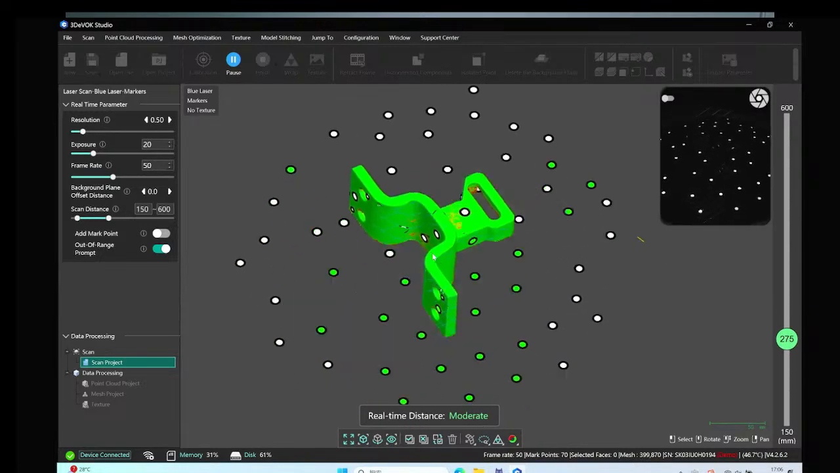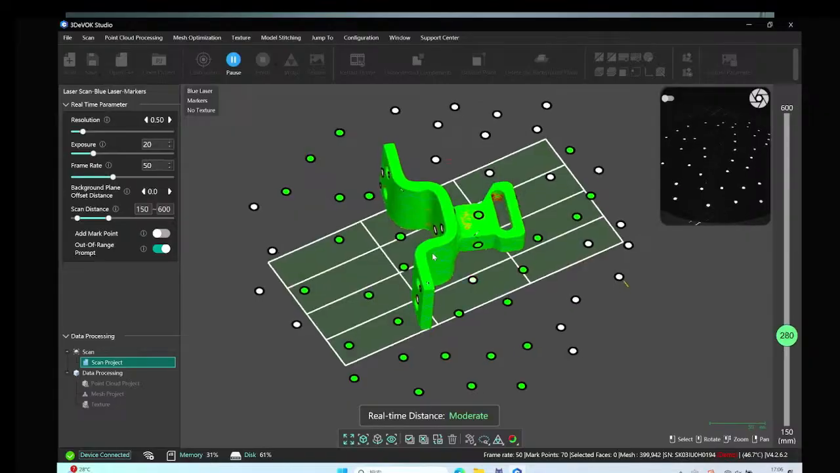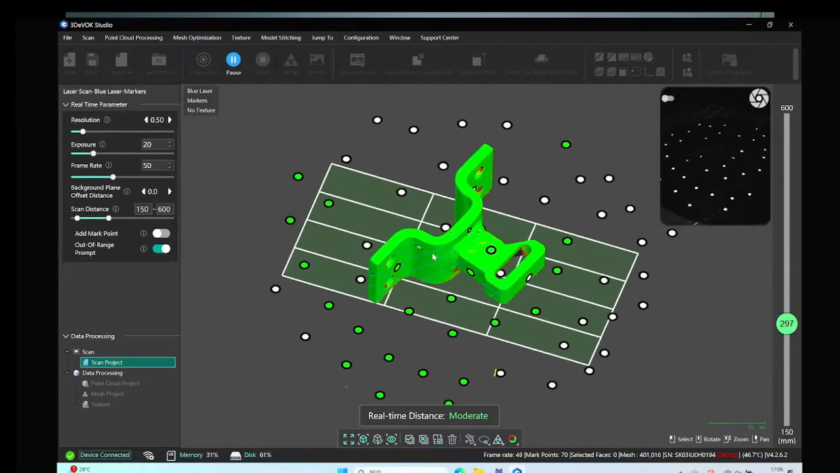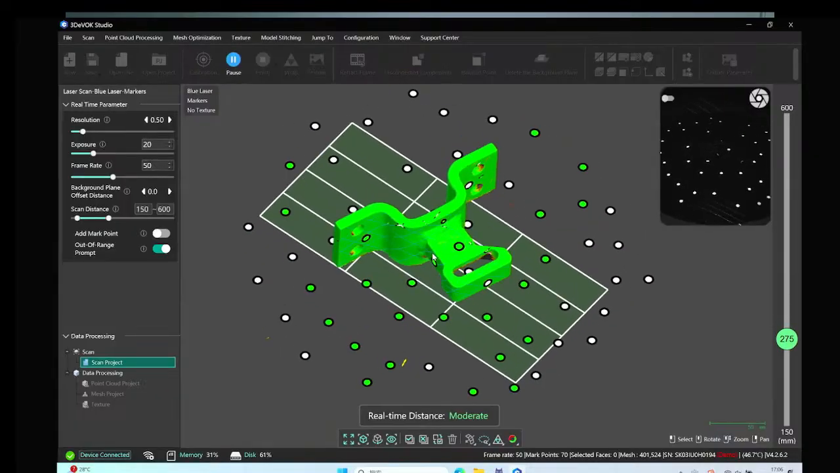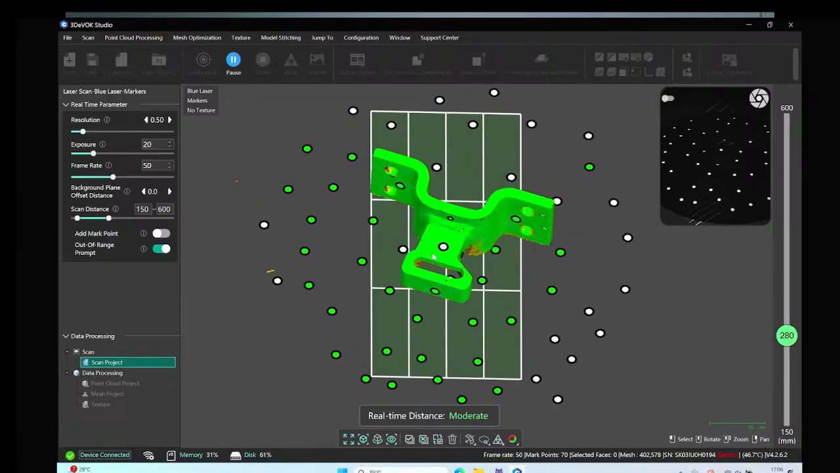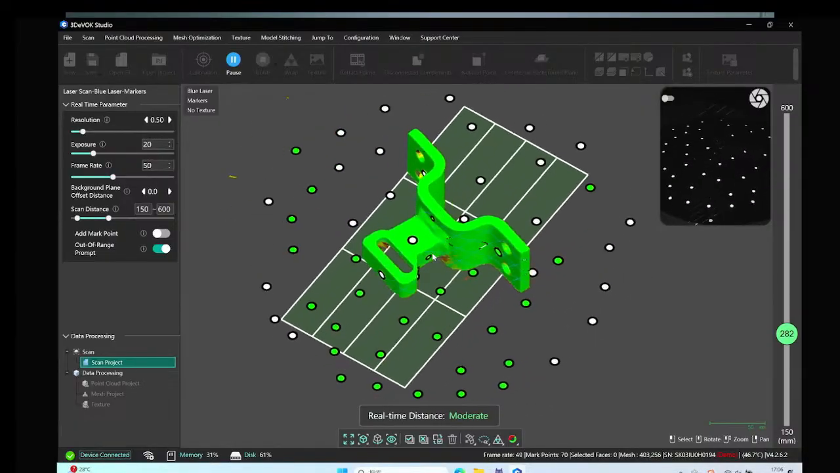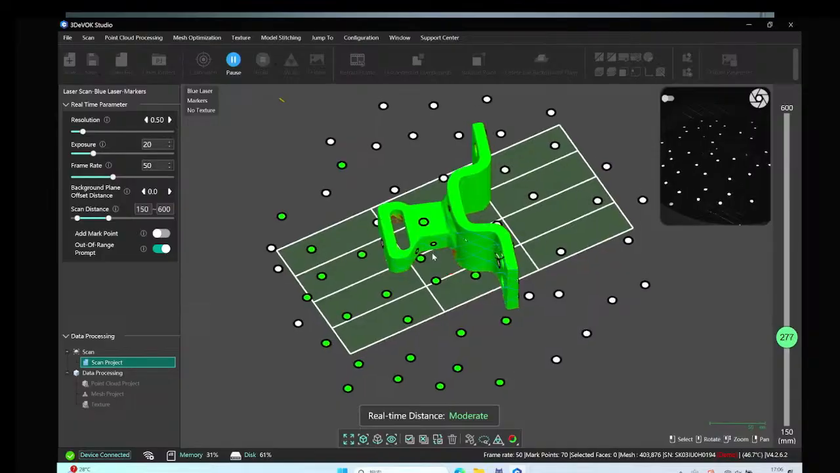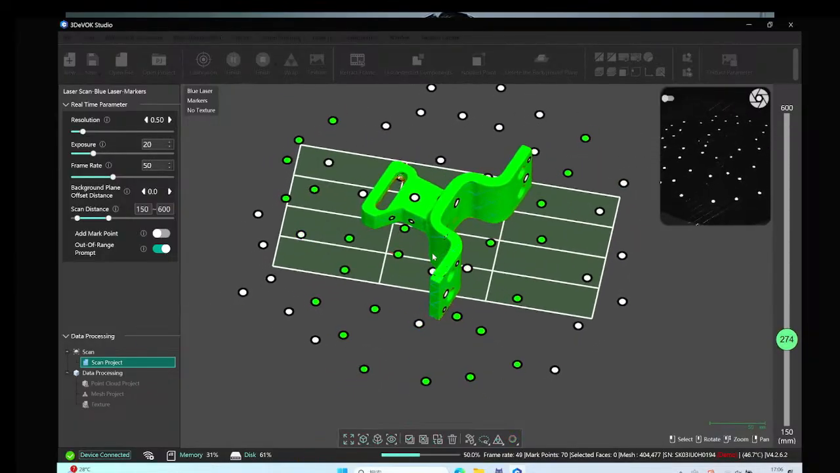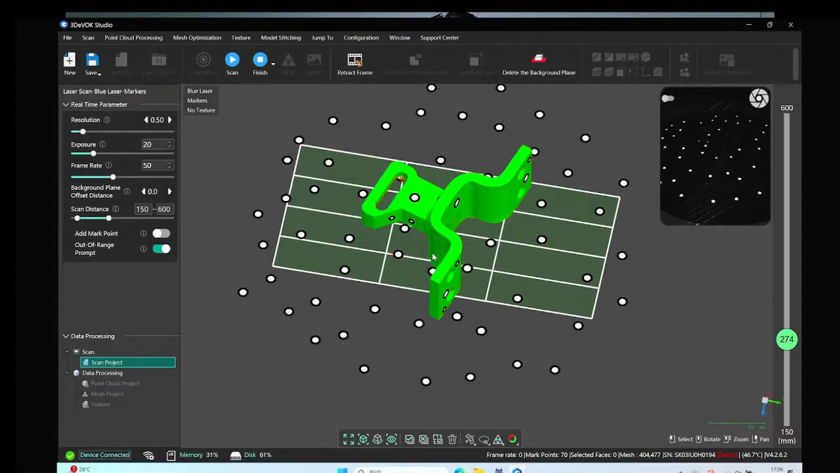So when you are turning the whole object green, it means that the data is enough under the current resolution, which means 0.5 resolution is enough for us to process the point cloud data as well as the mesh data. Okay, finished. Yes, we have fully captured the data, and then we will finish to end the scanning process.